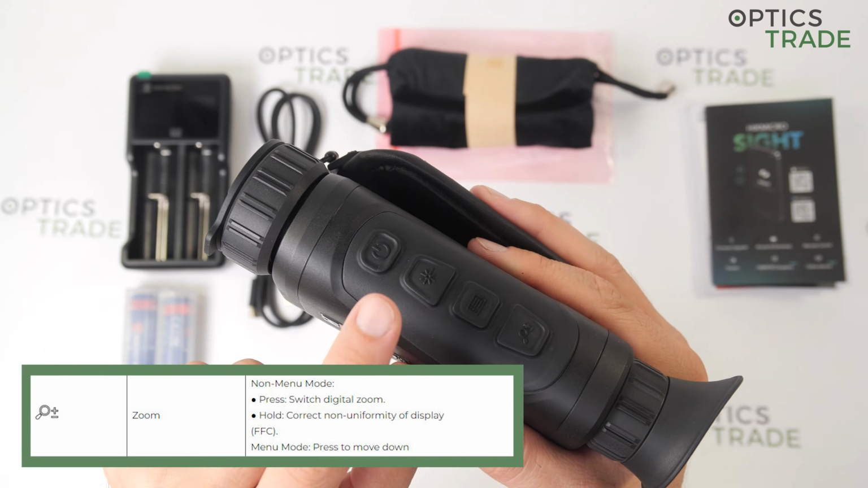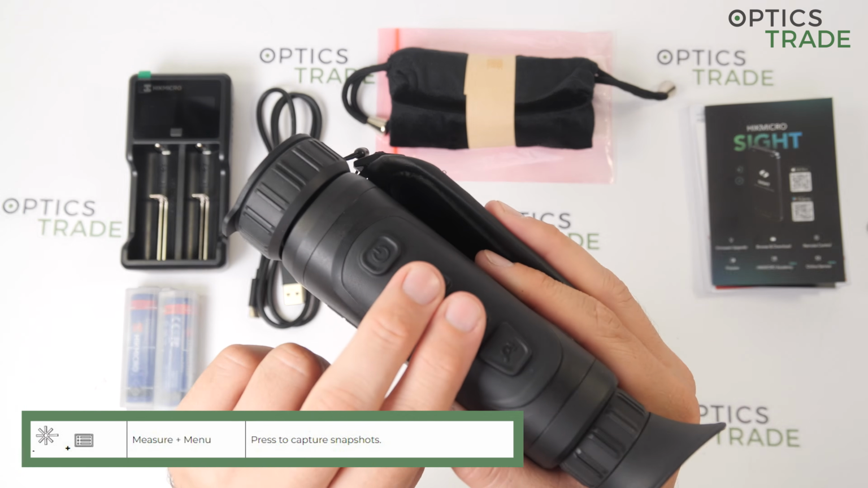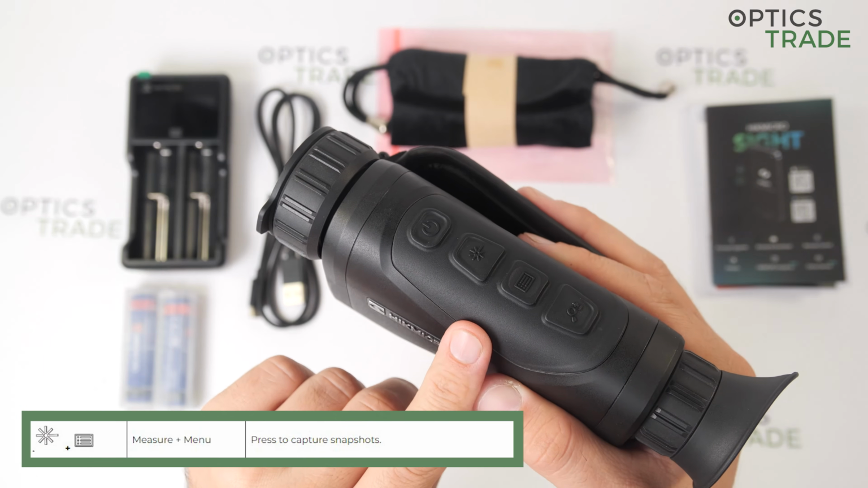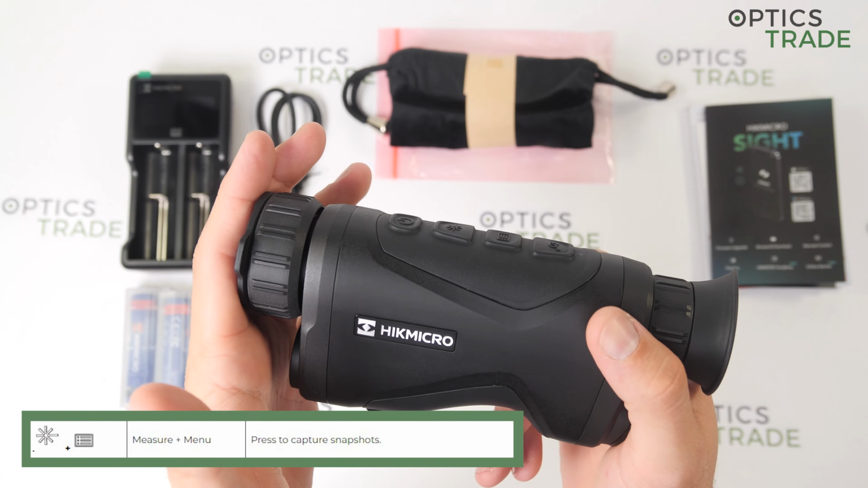When pressing this button and this one, so the measuring button and the menu button, both at once, the device makes a photo or a snapshot.